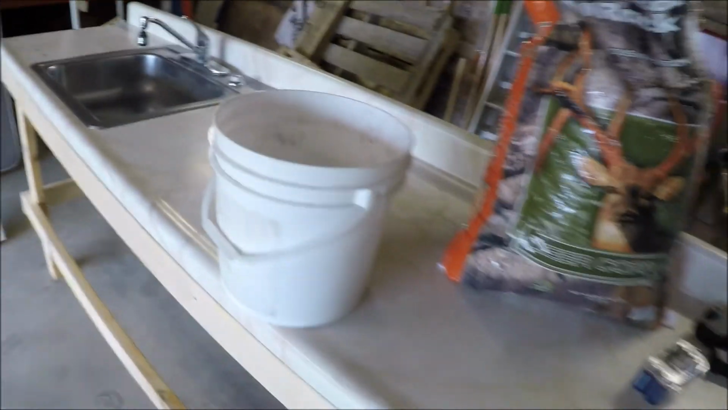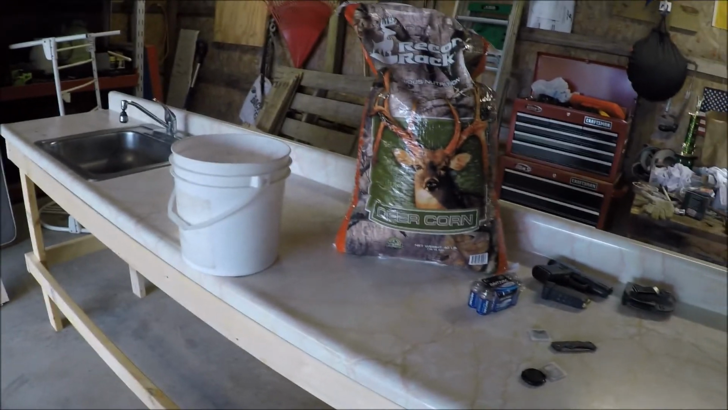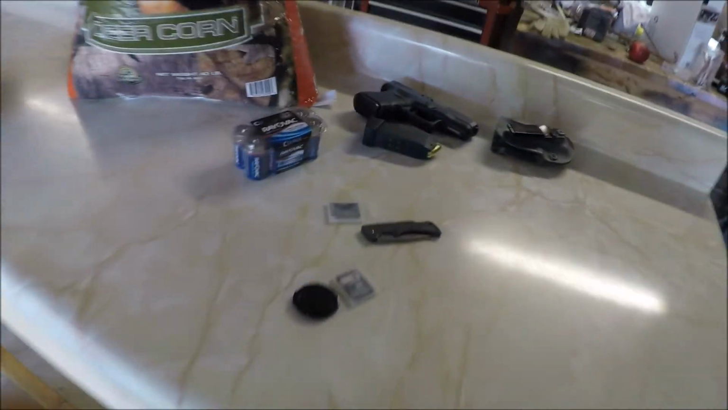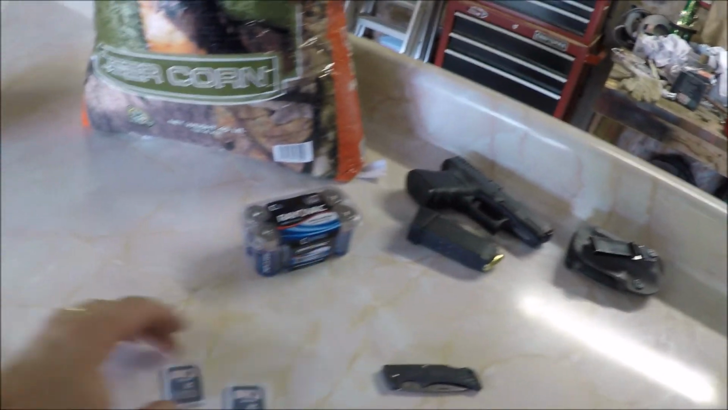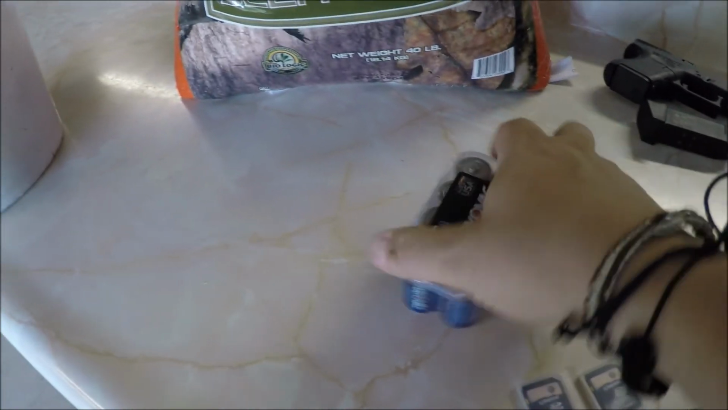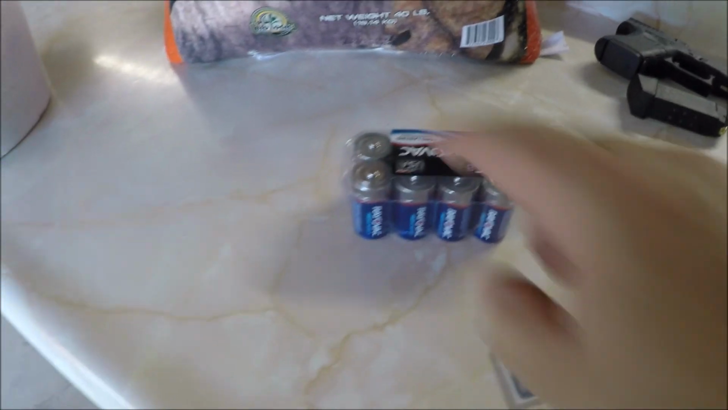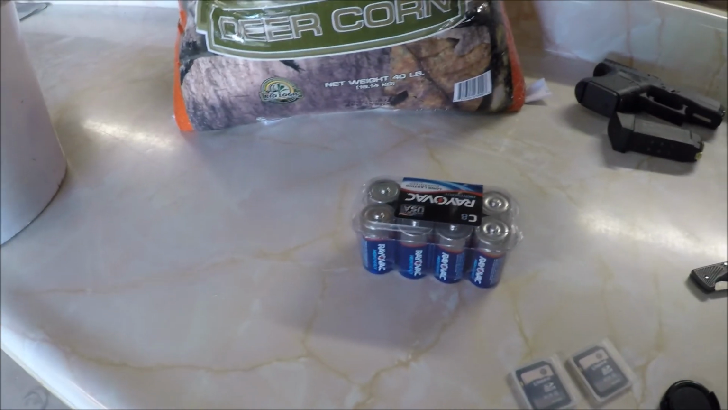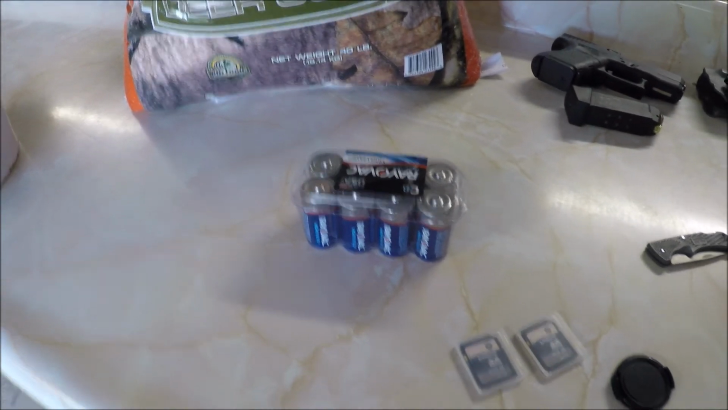I have some apples that were just laying in the yard. I have a crab apple tree kind of next to my property there, so I'll throw some of them in there too. I have two cameras, and I always swap my SD cards out, if you can see right there, and then I'm also going to replace the batteries. It takes 3 or 4 C batteries each camera, so I'm going to put a couple batteries in.